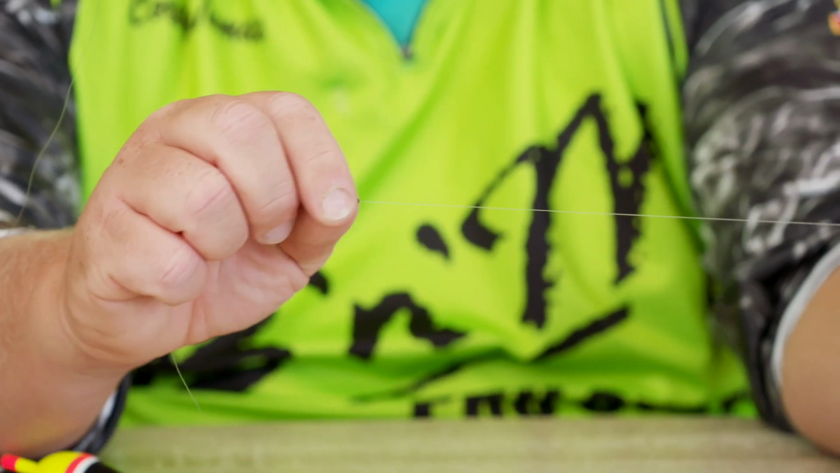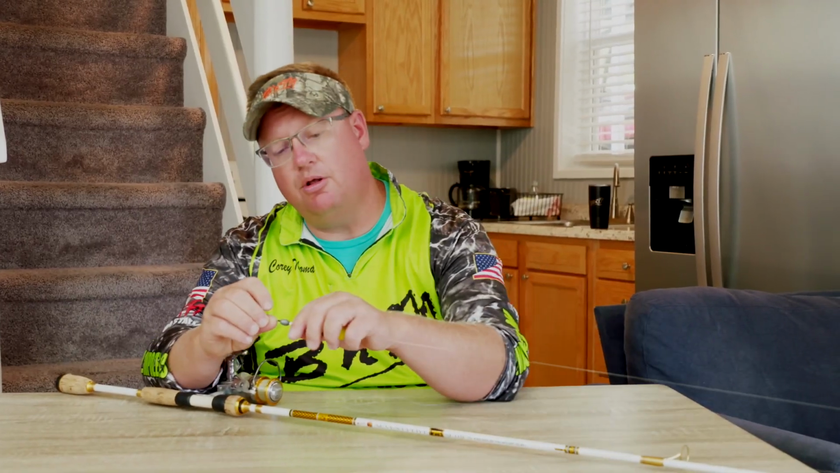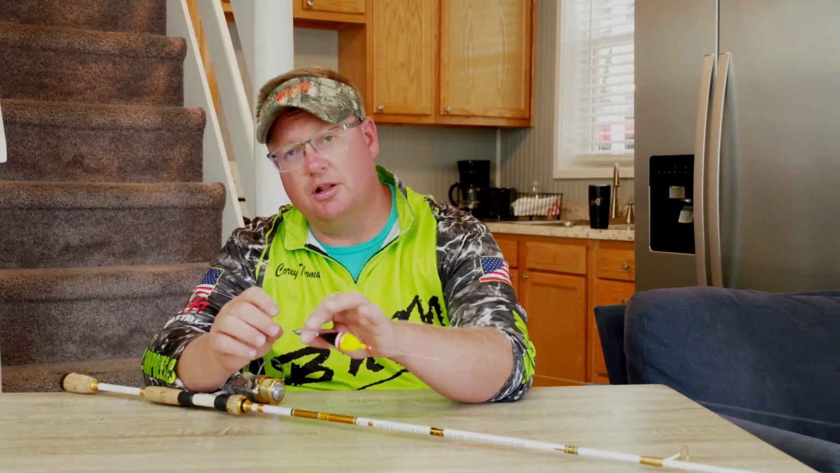Also, if you get hung up and you get to pulling on it, the weight stop will go all the way down and the weight will go to the hook, and a lot of times the weight down there on the hook itself will actually pop you loose.